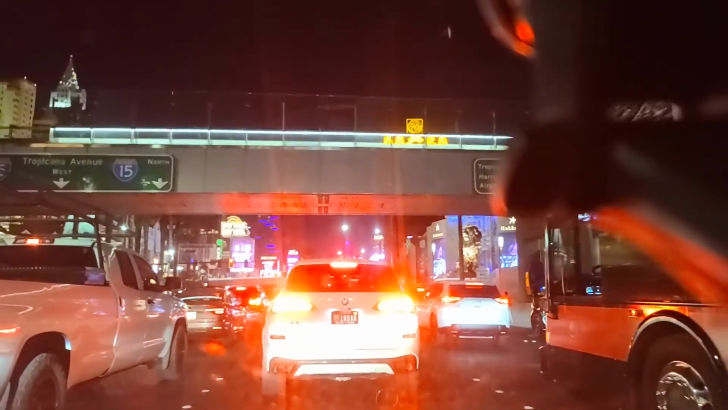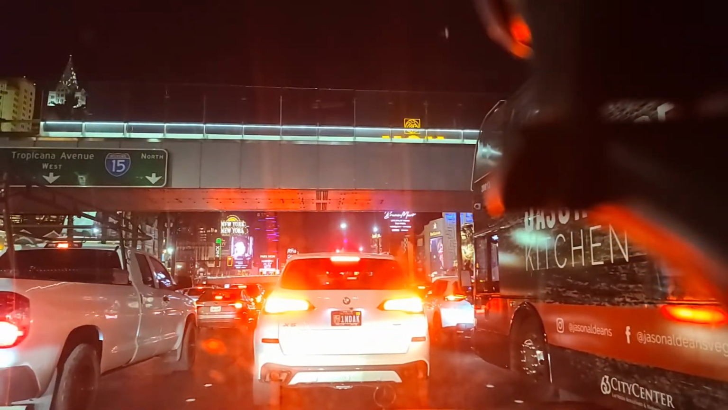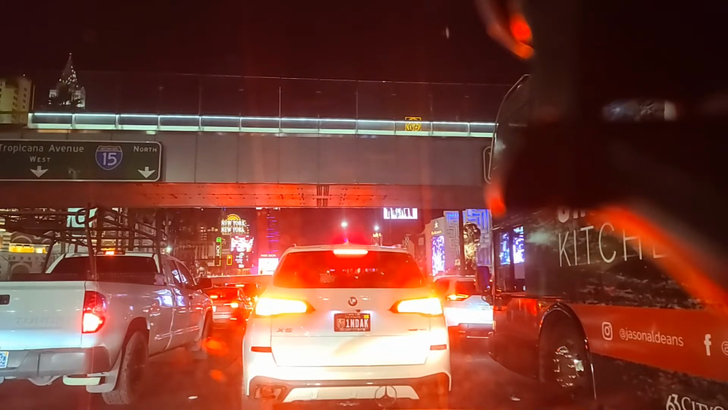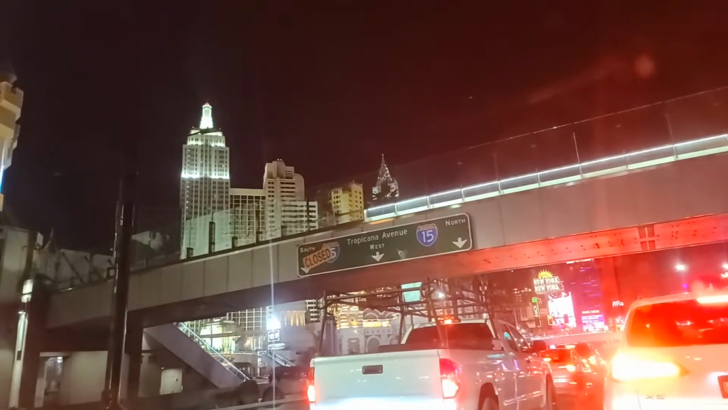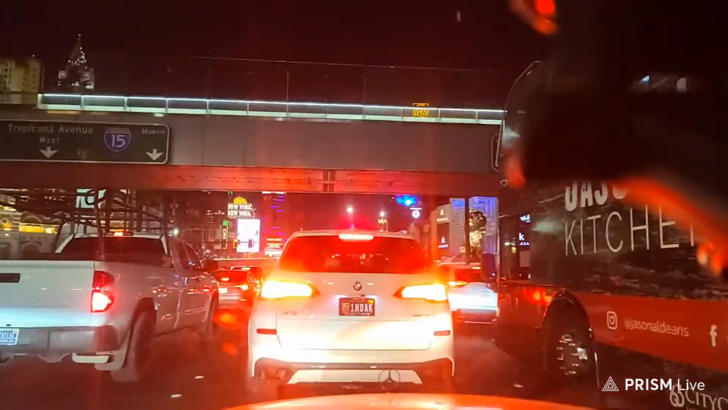The big MGM line is going to be covered up here by the bus on my right. Yep, he's covering it up there. And now there's a power pole there as well. Statue of Liberty over on the left there. Shout out to member Lance. Lance, thanks for being a member, buddy. We appreciate you. New York, New York right there. So you have the replica New York buildings, Chrysler Building, Empire State up there, as well as the Brooklyn Bridge they have out in front on the Las Vegas Strip side, Las Vegas Boulevard.